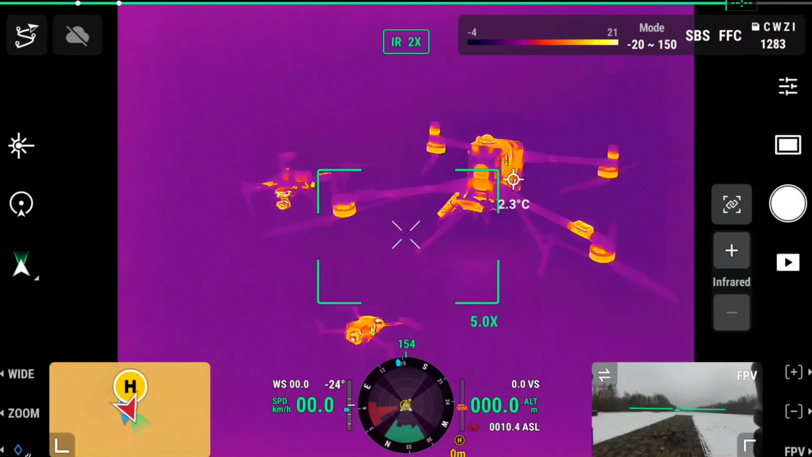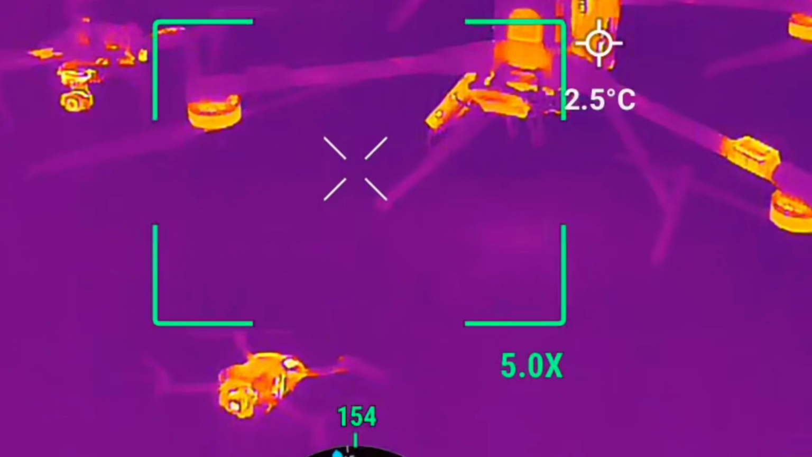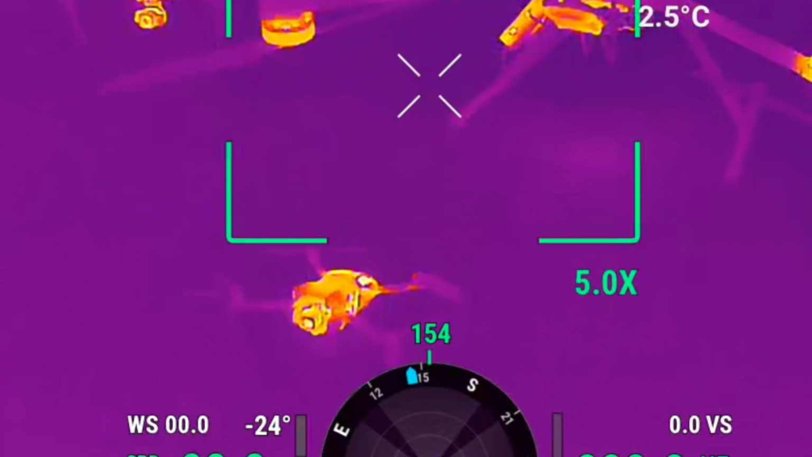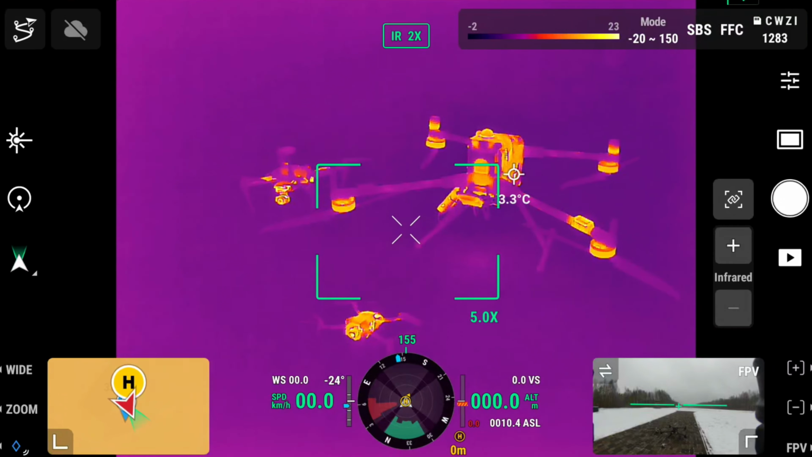So firstly, what we can notice is that the drone motors, of course, tend to heat up more than the rest of the drone. But what's interesting is we can see the heat on the drone motors on the M400 drone, while on the smaller drones, the Mini 4 Pro as well as the custom-built drone, you actually see most of the heat coming specifically from the gimbal.